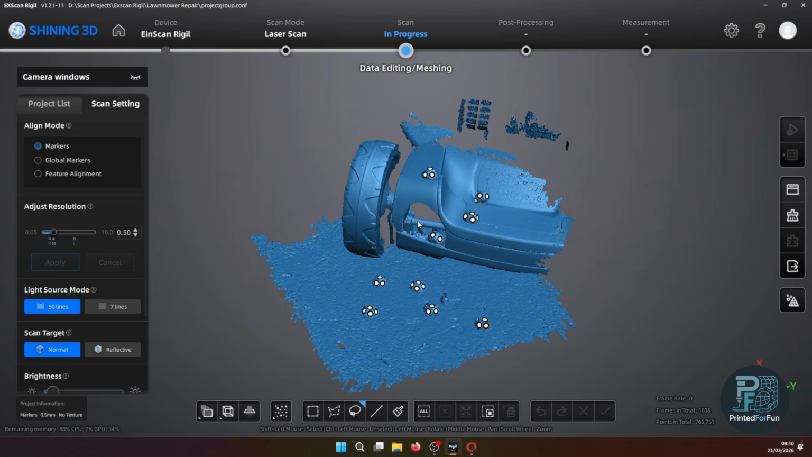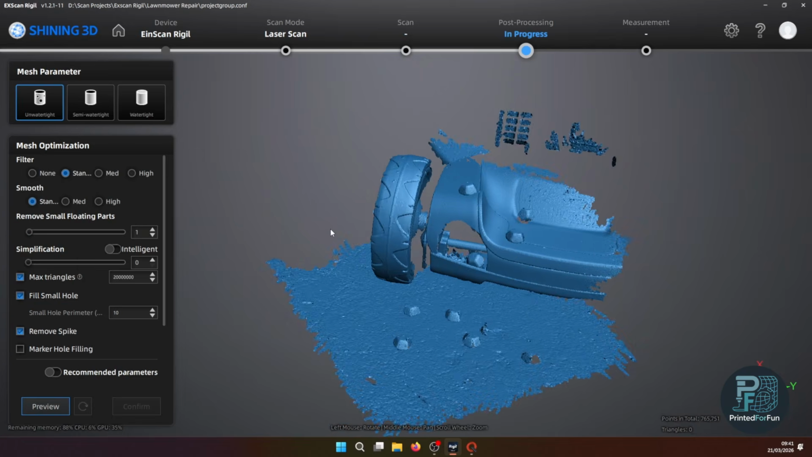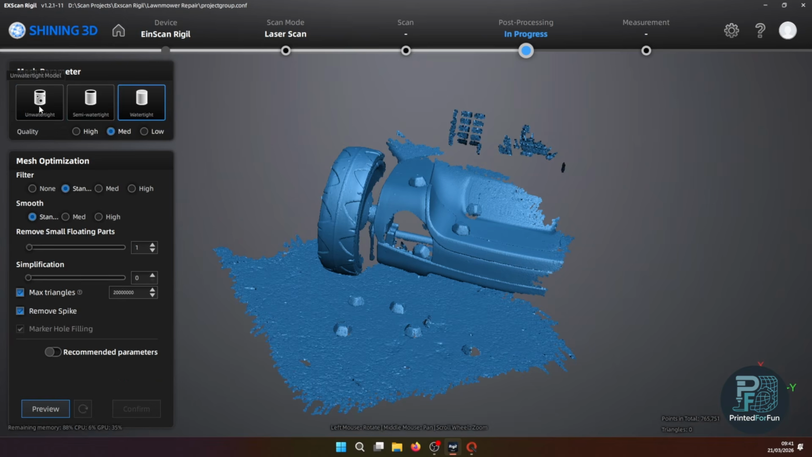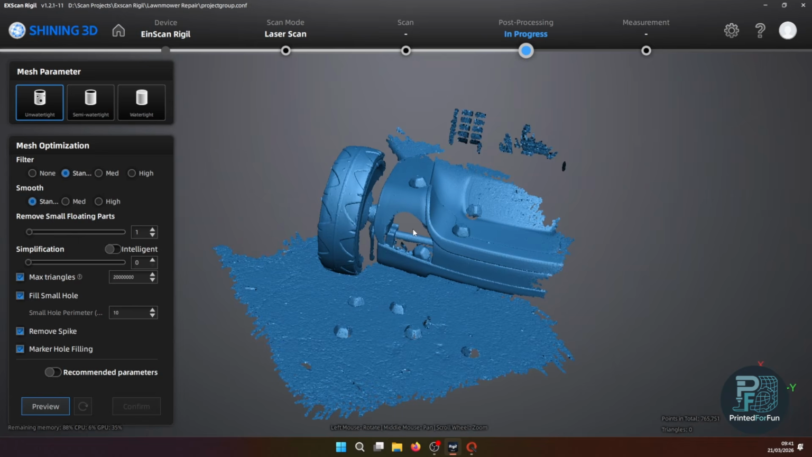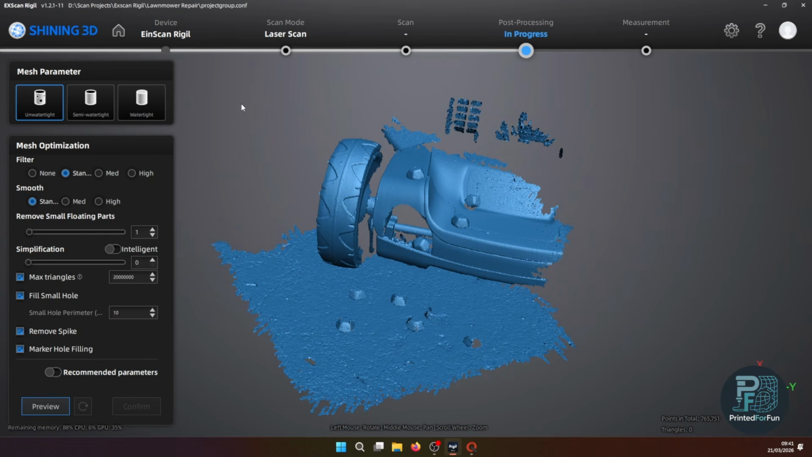But I'll give you advice on selecting the settings for meshing. When you mesh, you have the different options for unwatertight, semi-watertight, and watertight. If you want to do reverse engineering, I personally would advise always to use unwatertight, because watertight automatically closes holes and generates data that is not actual scan data, it just fills holes and fabulates new data. So this may be not good for reverse engineering.